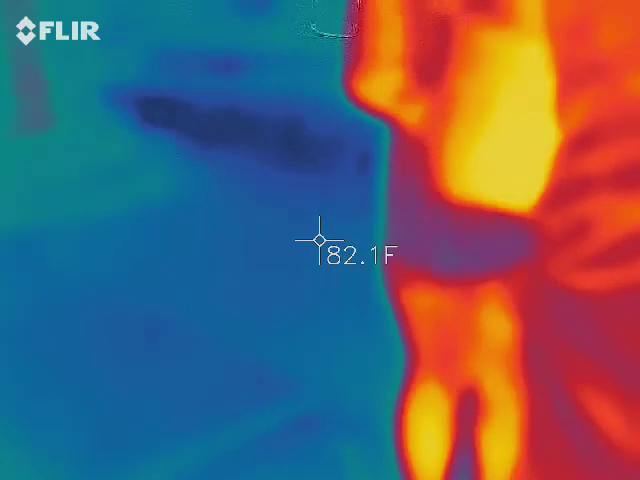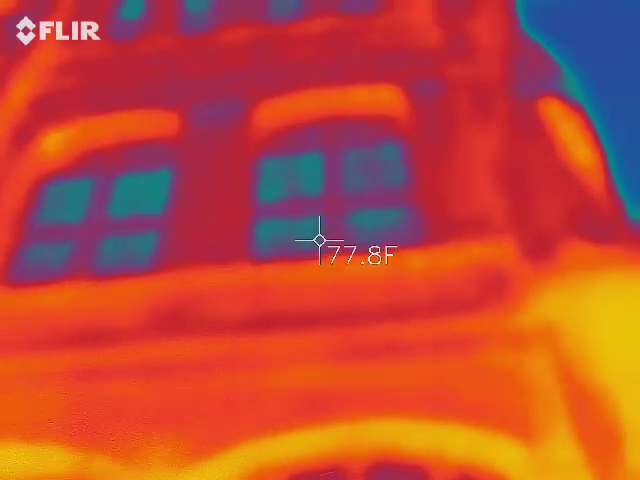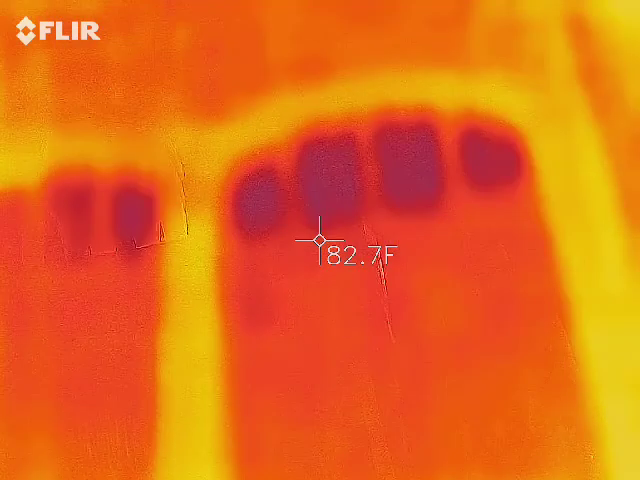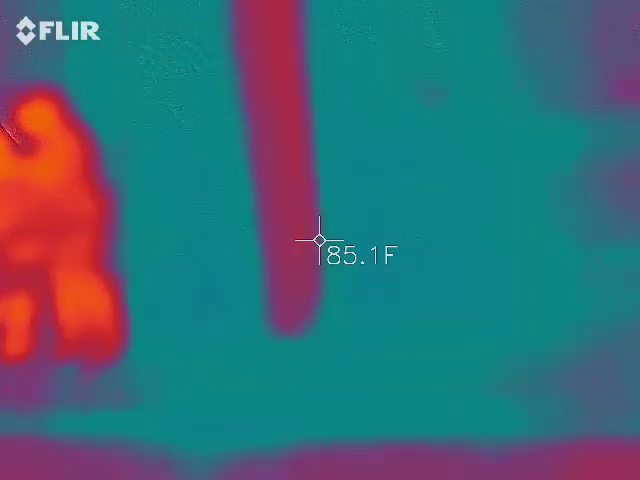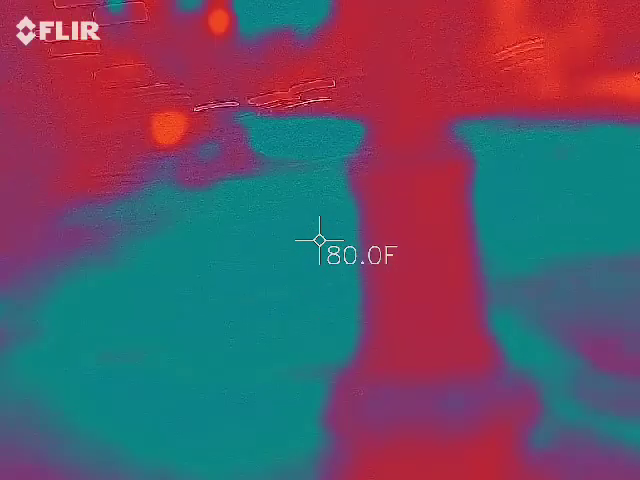When it doesn't record, you get some good pictures. Can I walk across the street and record from that side? Yeah, that's what I said. You can go across here if you want. Gotcha. Jaywalking.